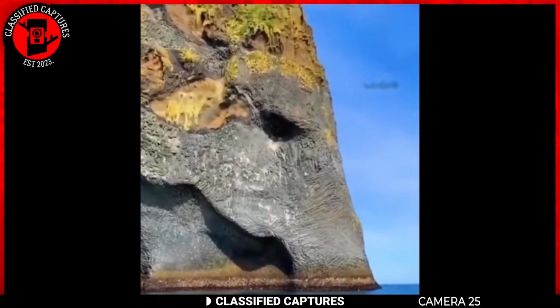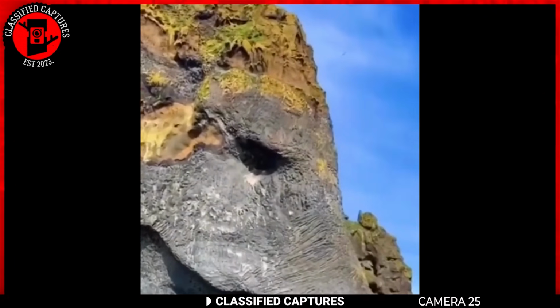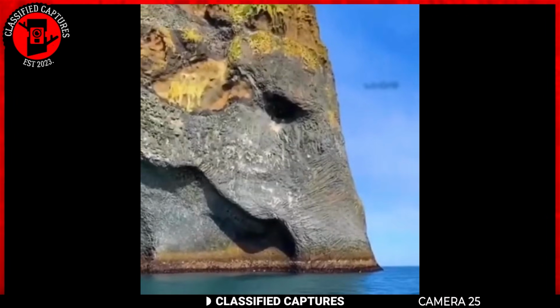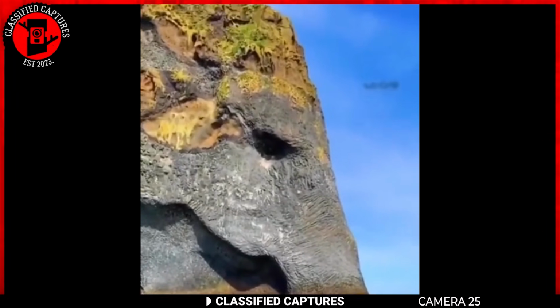So what do you think? Could this elephant-shaped rock be a remnant of a Nephilim-era creature, a nod to the mythical Zunisha, or simply a natural formation sculpted by the mystical forces of nature? Share your thoughts.